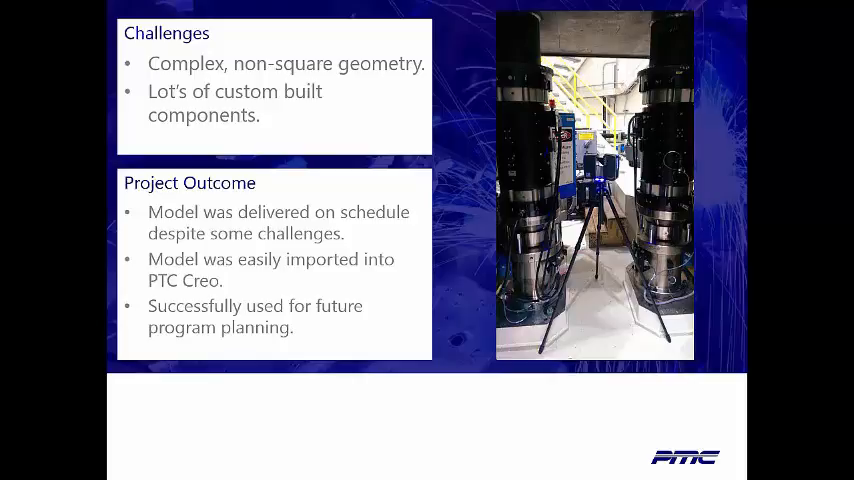And so it's kind of the outcome of the project. We were able to deliver the model on time, even though it was difficult to model, a lot of custom components, like I said, but we still hit the deadline. The client was easily able to import it into PTC Creo, and they were able to then successfully use it to test for the future program that was coming.